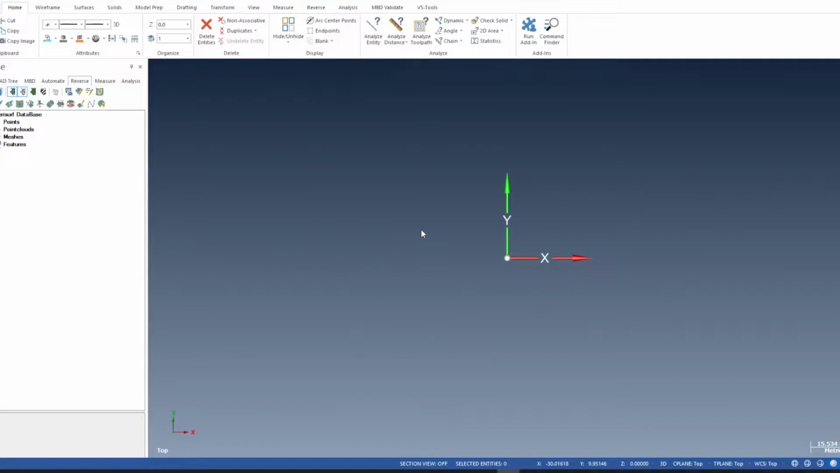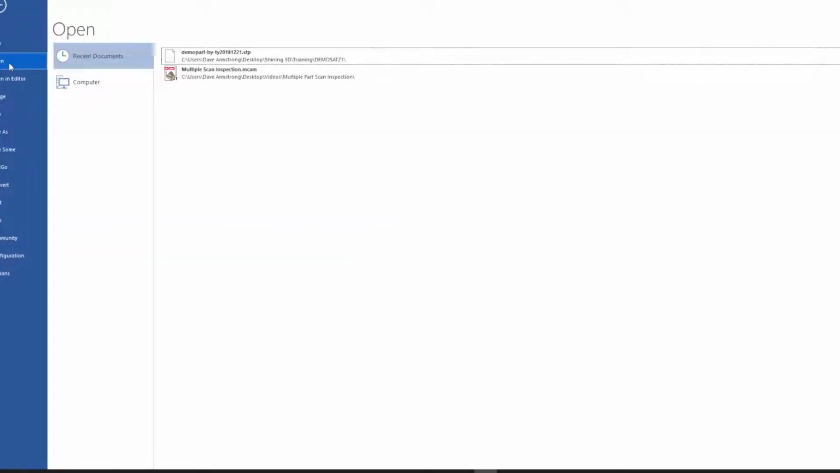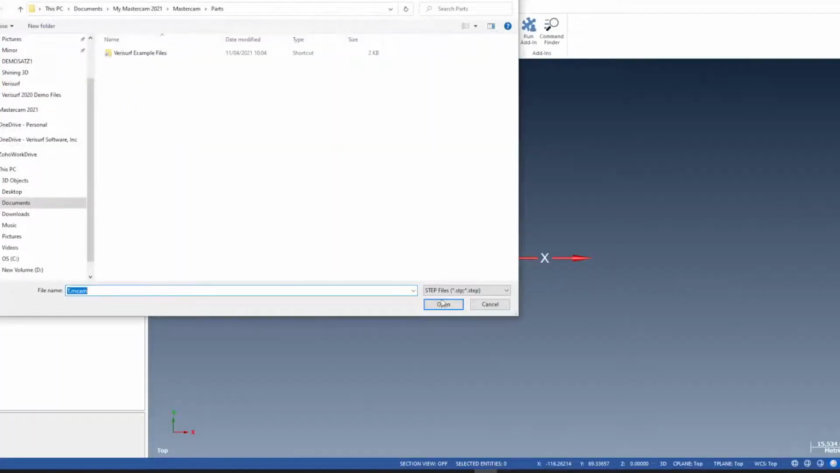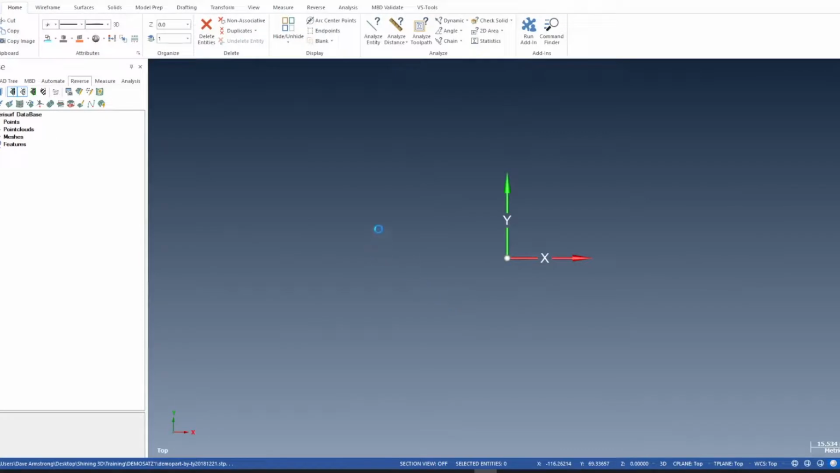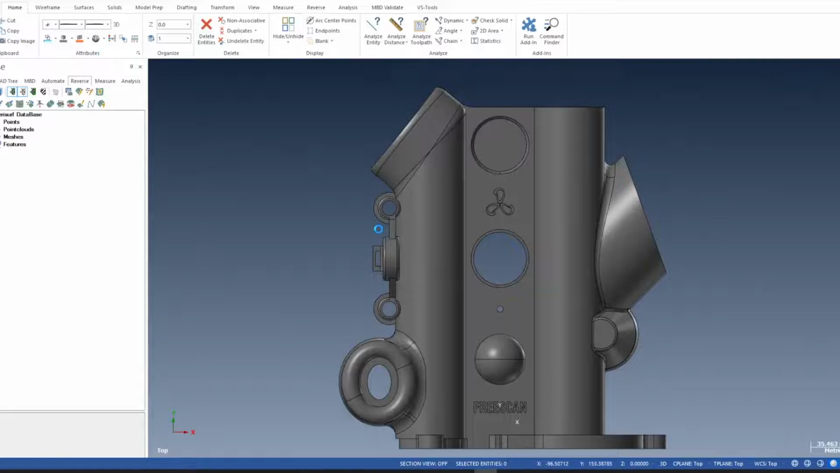In this video we are going to look at the registration of a mesh captured by a hand scanner to a CAD model. So first of all we'll import the CAD file, so file open. There it is, but I'll just go through the process. Browse, choose the file type, so I've got a step. There's a step file, open. Okay, there's your CAD file.